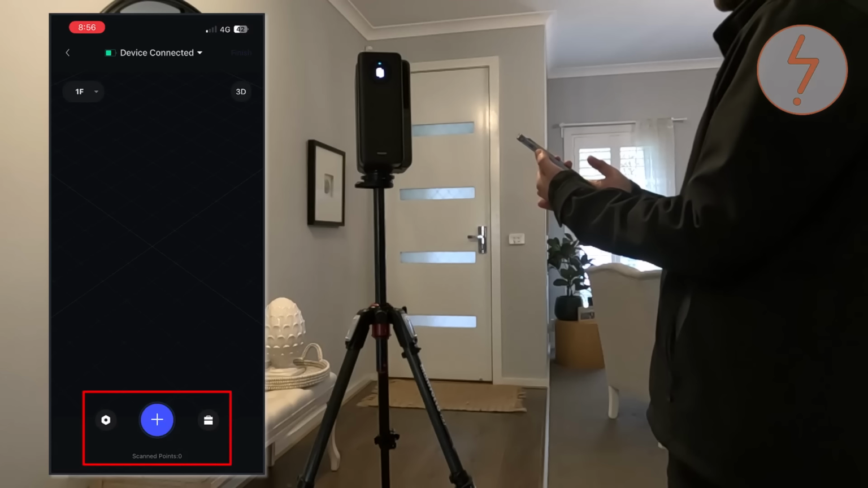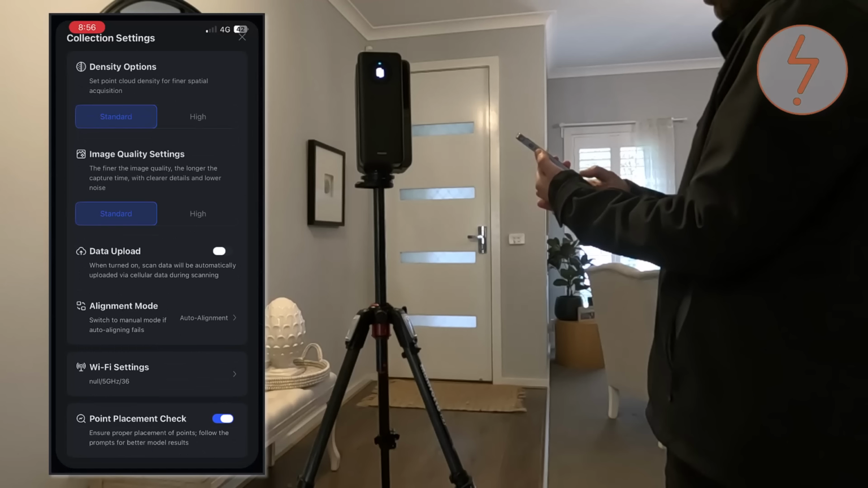Before starting the scan, I also had the option to define the capture settings, allowing me to configure the project to suit the requirements of the survey.